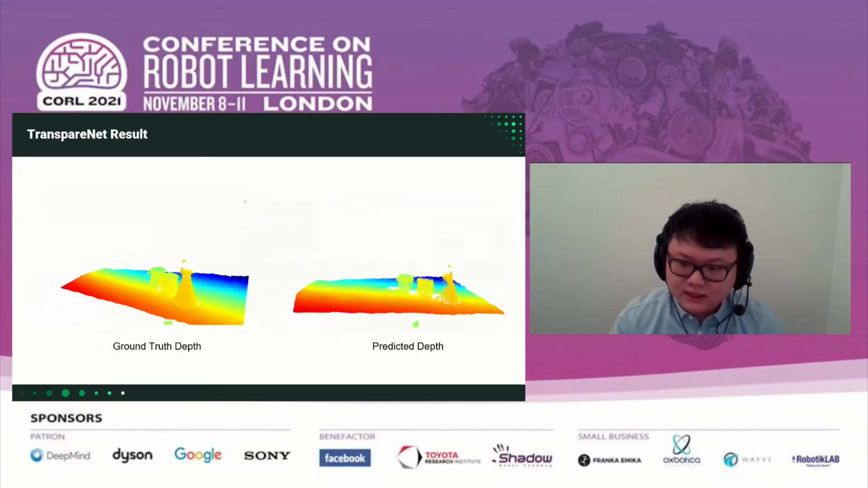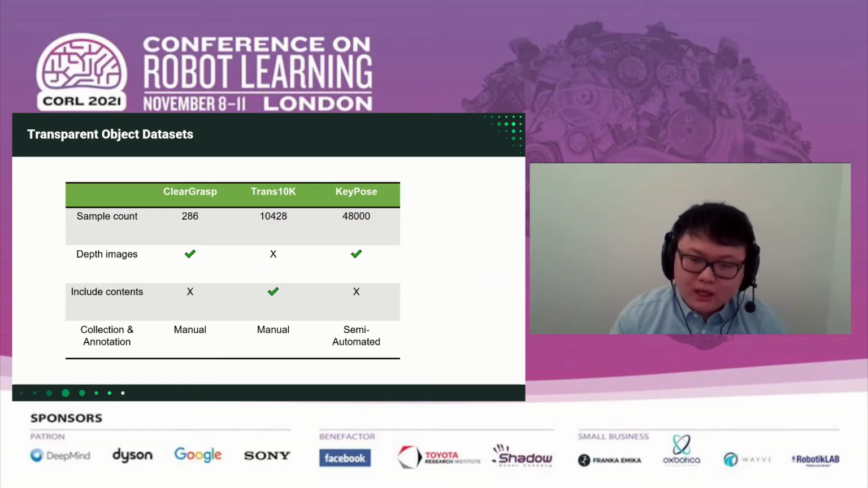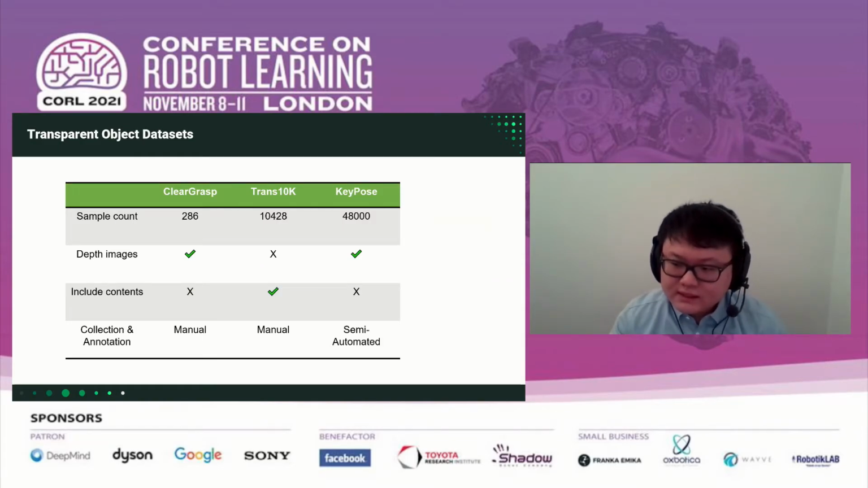on the ClearGrasp dataset. To train our pipeline, transparent object datasets are needed, yet existing datasets have their limitations. For example, some datasets have limited real image collections, such as ClearGrasp, and others lack depth information, and many only include empty objects, whereas in real life, filled glassware are commonly seen. And finally, most of them are collected with a slow manual creation method.